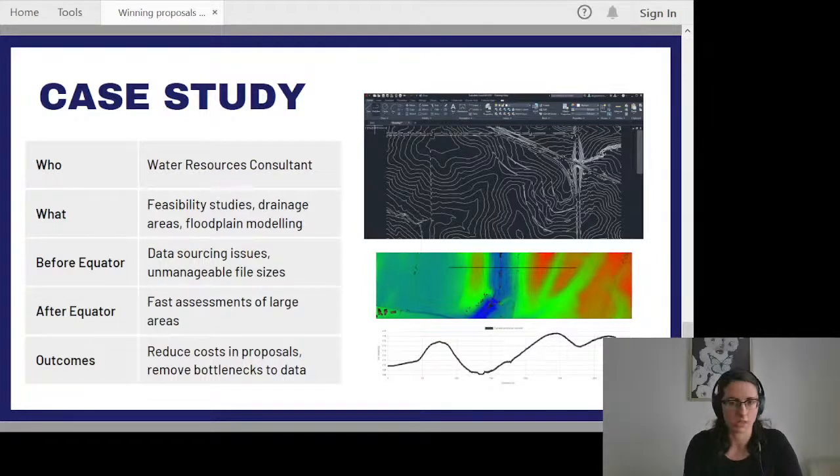A site visit is obviously one thing, but in their case, their site can be many square kilometers, which you're not easily walking, particularly at proposal time and at the beginning of a project. So with LiDAR and Equator, they can comfortably afford to review these massive areas for a proposal without wasting a ton of billable time. And at the end of the day, that is really what we're here to talk about, those billable hours and working around that constraint.